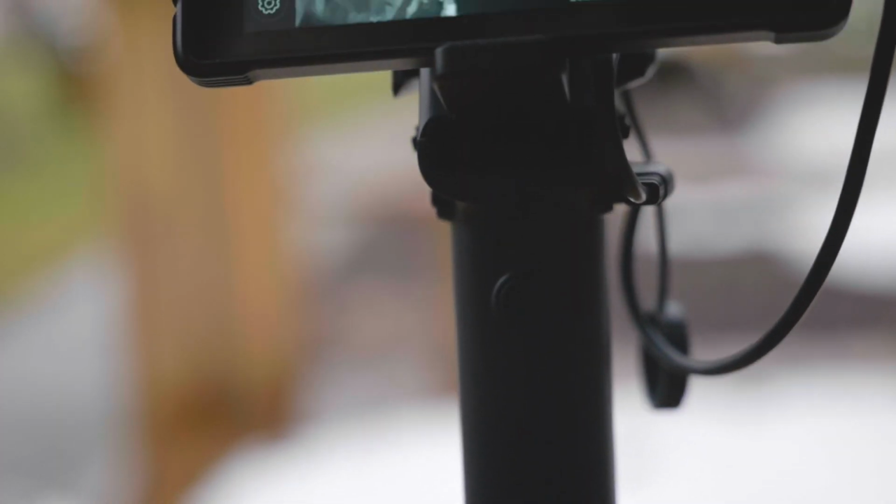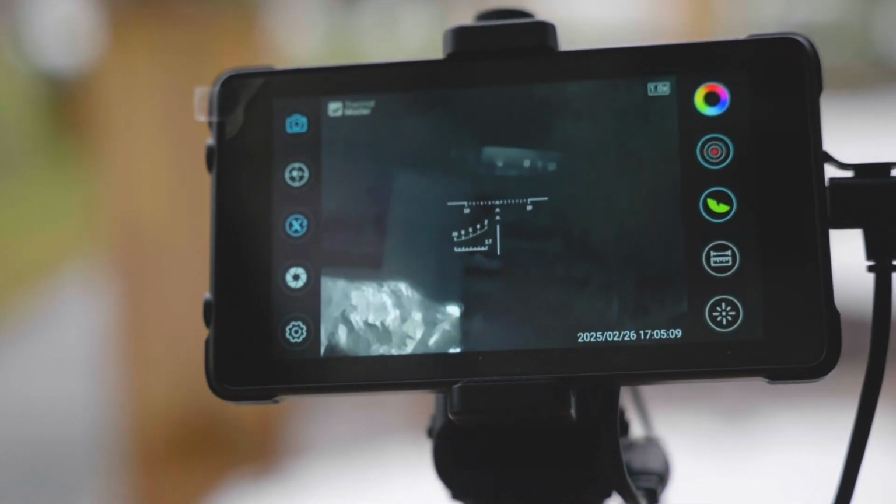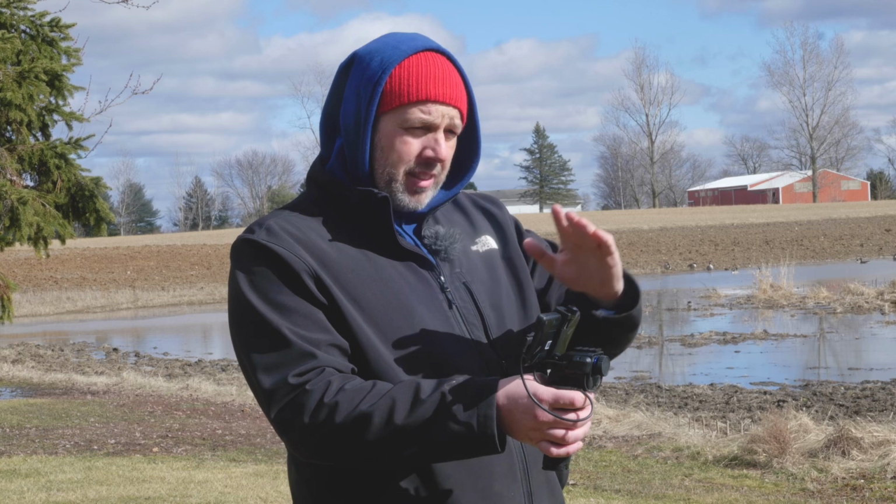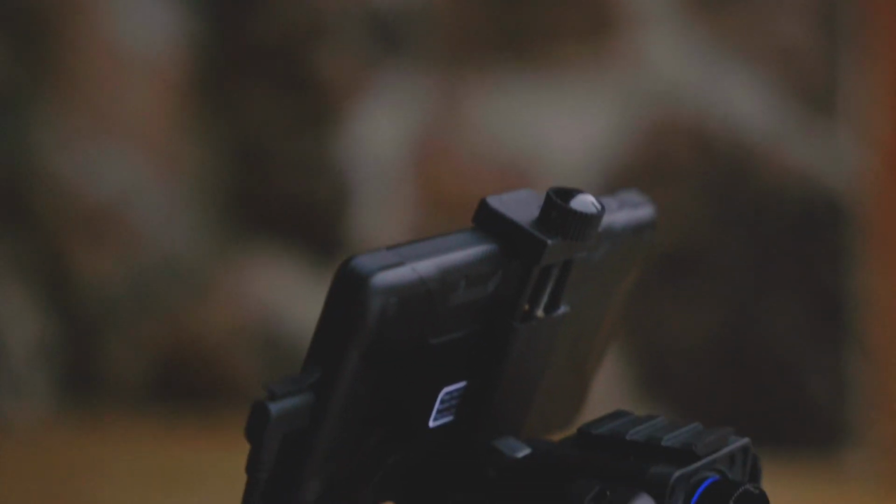Another YouTuber was saying that he guides coyote hunts at night. So being able to show a screen that everybody can look at and see where the animal is, then they know what area to point their weapon and be able to knock out that coyote or boar or anything like that.